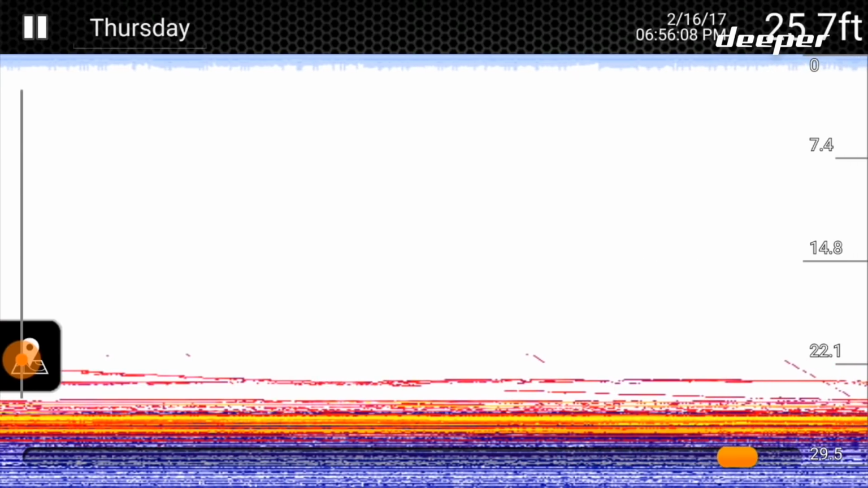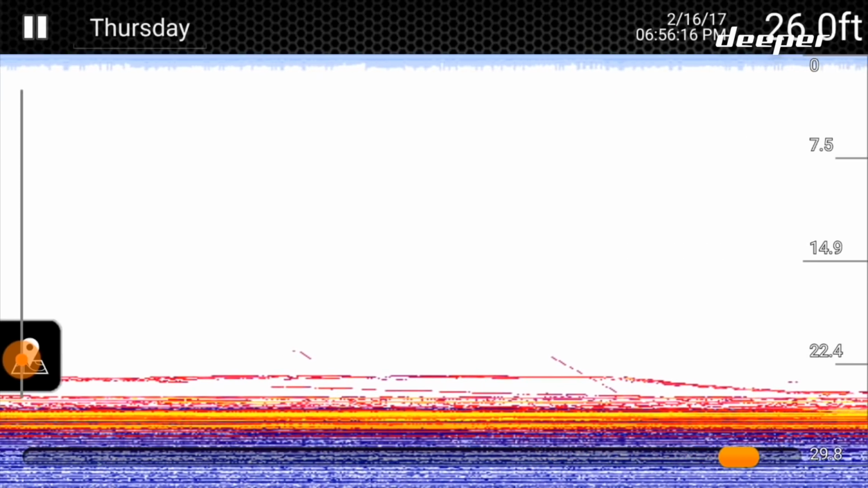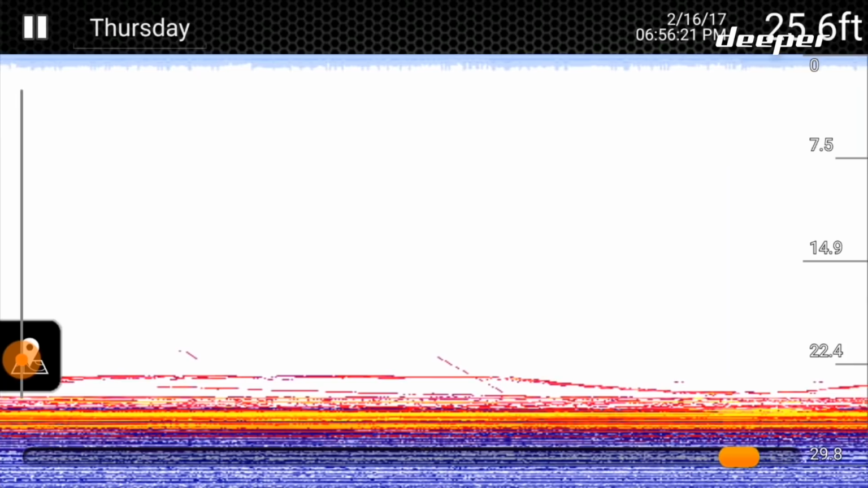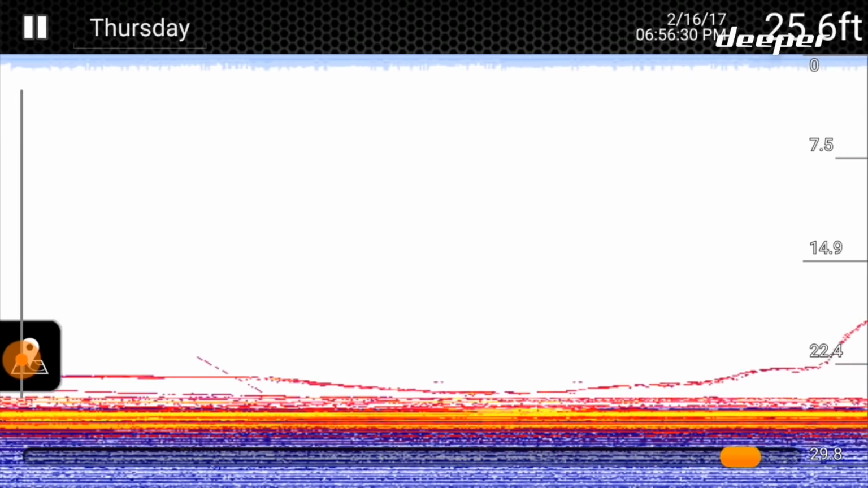There you can just see I drop my bait down into the muck and then I slowly pull it back up. It's a technique that I do fairly often to get one of those fish out of the school to hit, and slowly raise it up, and you can see that one finally took it.